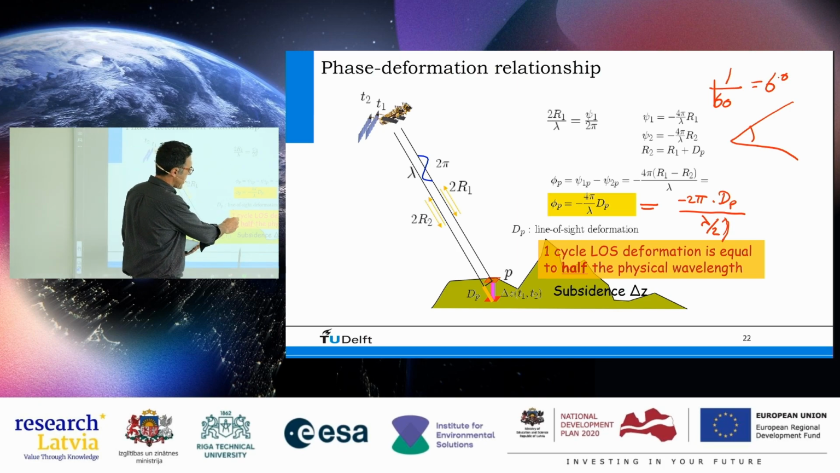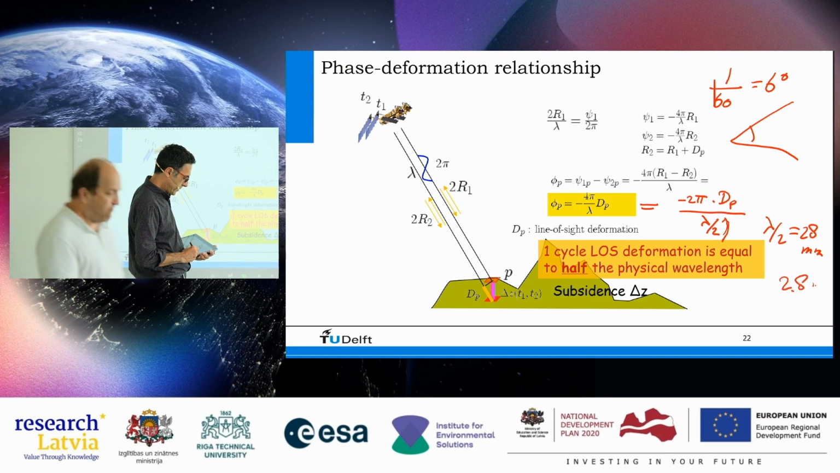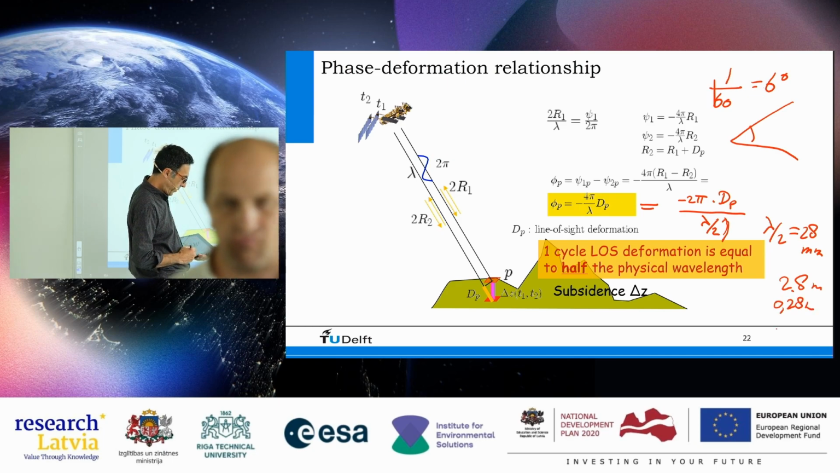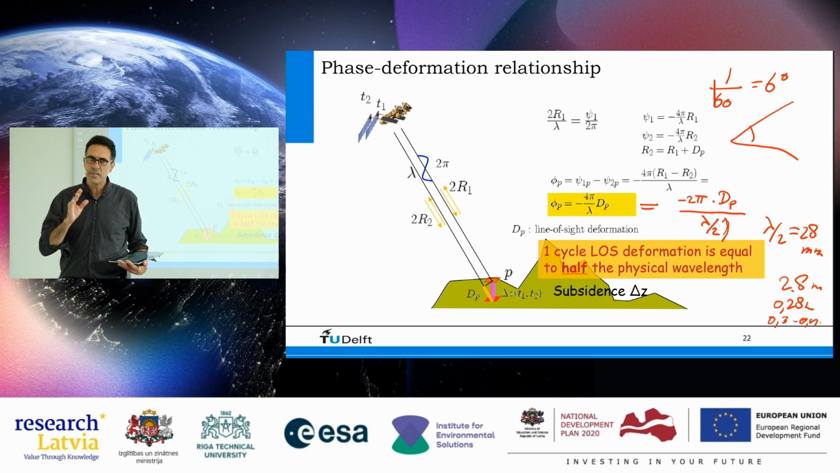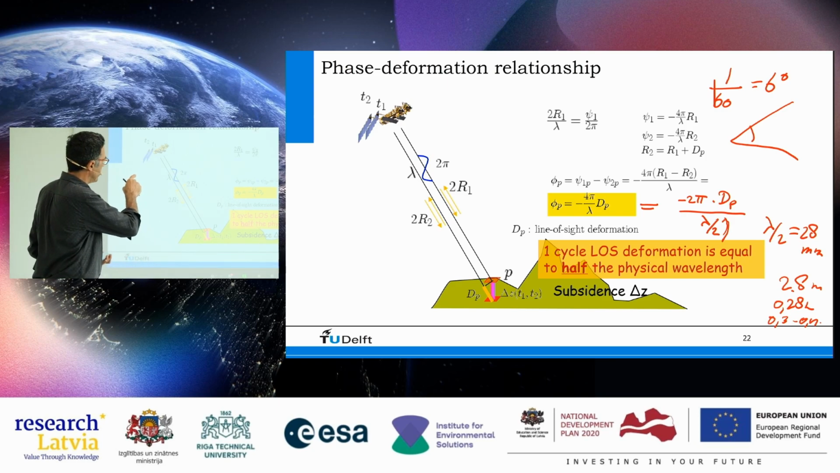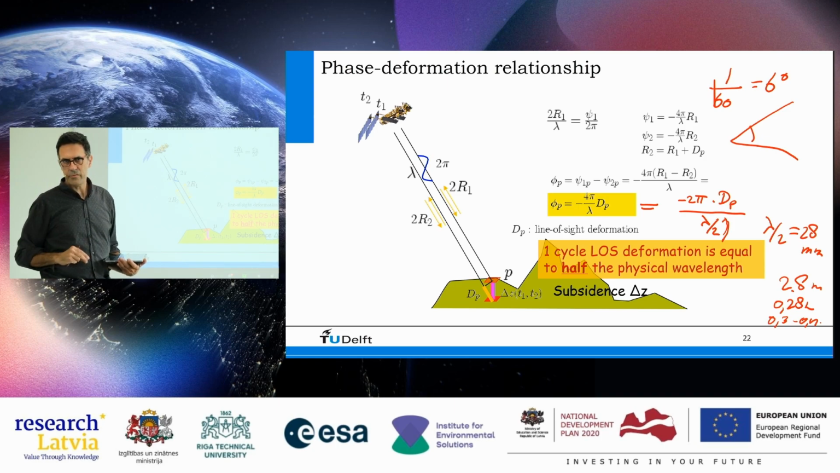So if one cycle is half the physical wavelength, so lambda divided by 2 is 28 millimeters, then 1/10th of that would be 2.8 millimeters. 1/100th would be 0.28 millimeters. So 1/60th would be maybe 0.3 or 0.4 millimeters. Right? So the key message is that if we're measuring the phase difference with interferometry, in principle we can measure sub-millimeter deformation.